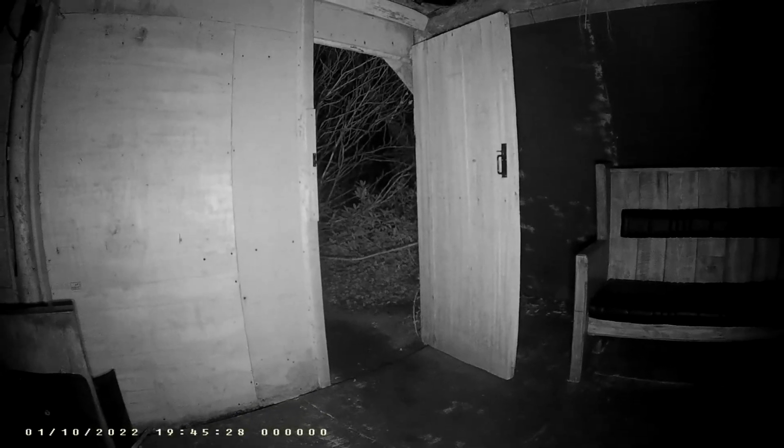You know, there is lighting and stuff. There's lighting along the routes, around the footpaths and that, but I've never been here when they were actually on. Maybe I've been here once and half of them were on. Oh, fresh repairs to the structure.